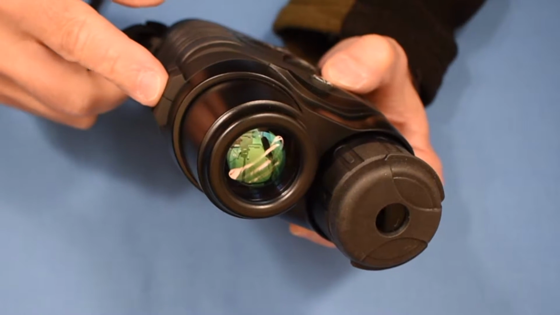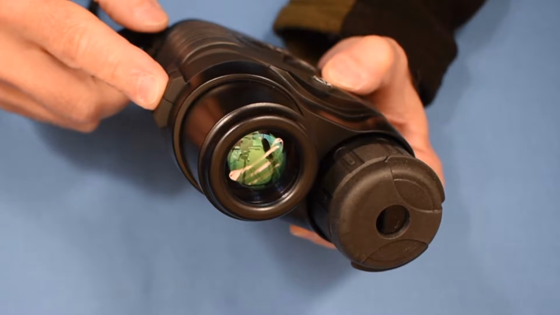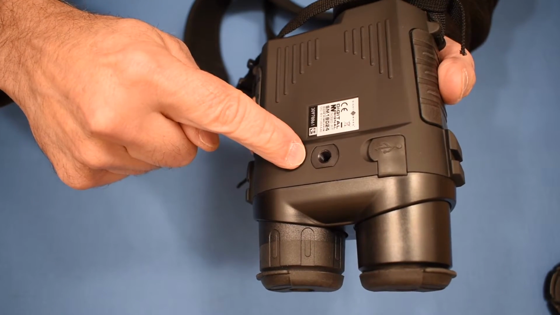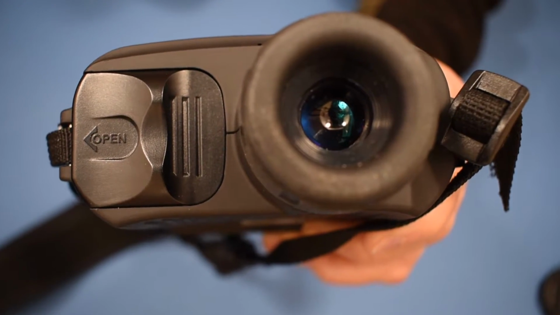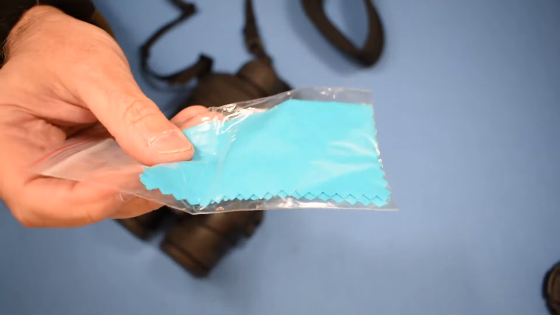The light emitter range on the 320 is about 380 yards. It has an 850 nanometer IR wavelength. It has a handy tripod mount so you can stick it on a tripod, and 2 accessory mounting rails. The display resolution is 640 by 480. It comes with its own lens cleaning cloth too.